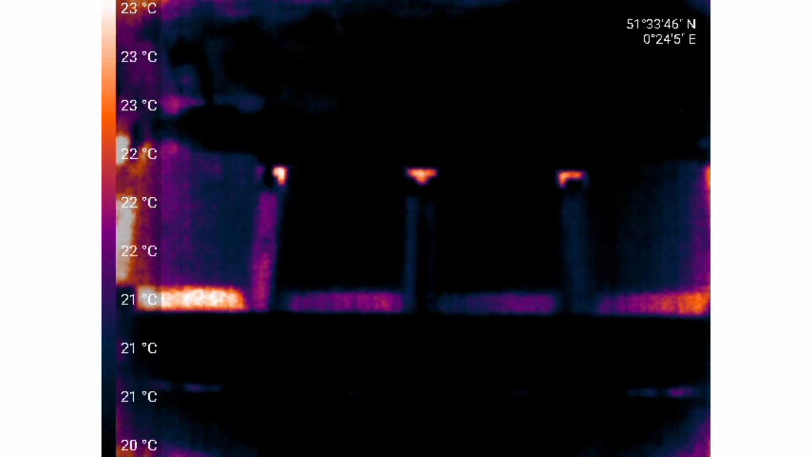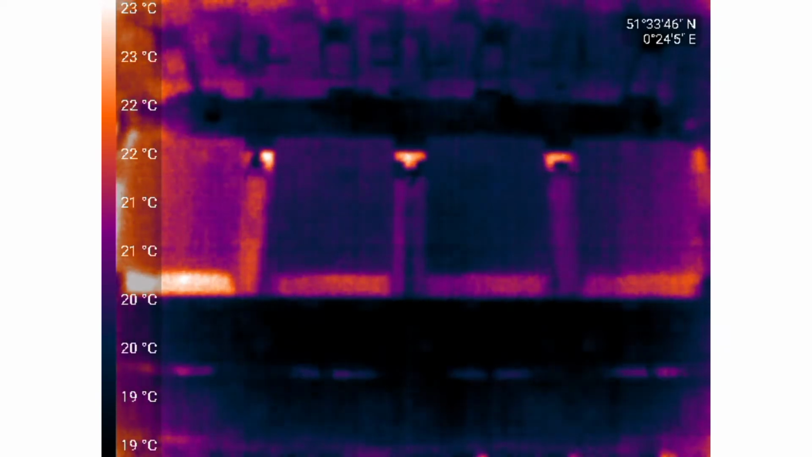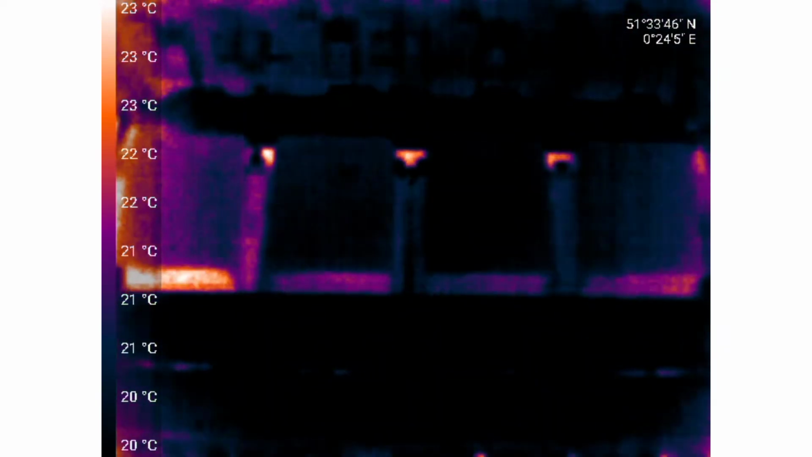Let's see on that palette, as soon as we go to the left, where the hottest spot is. So that will be our problem. I assume it will be worth looking into that CPU. Why is it heating up more than the others?